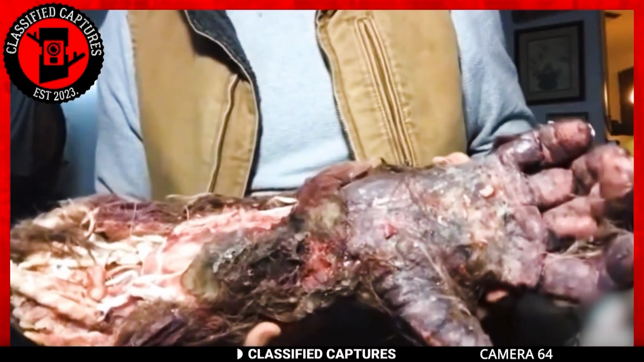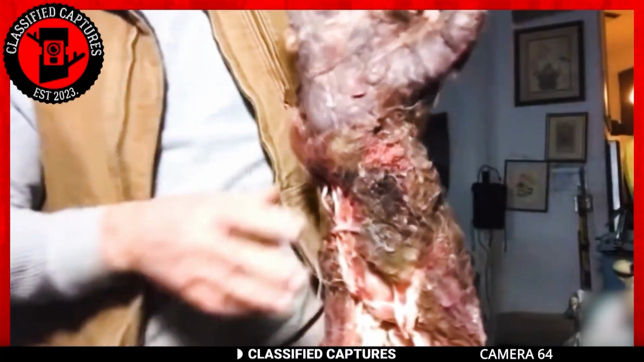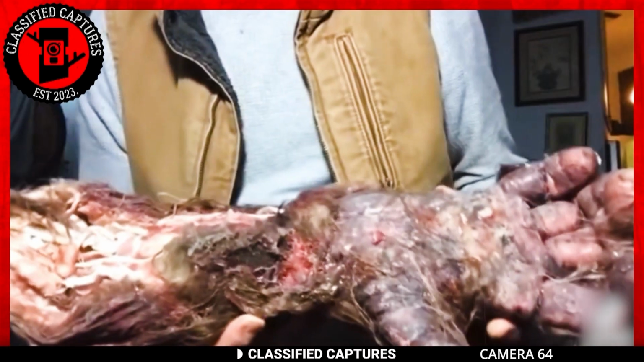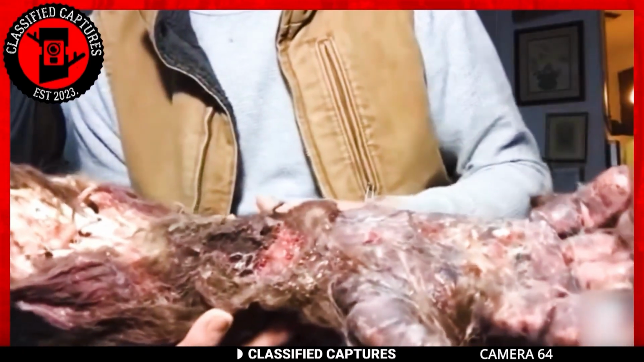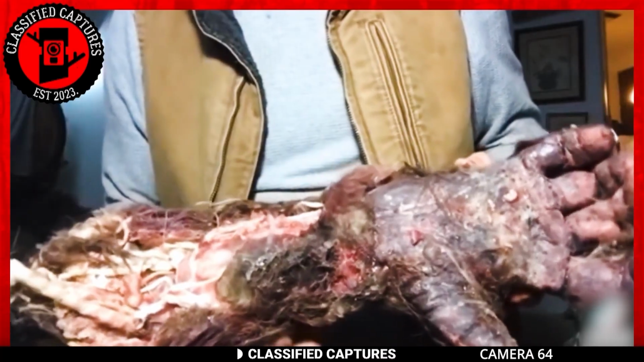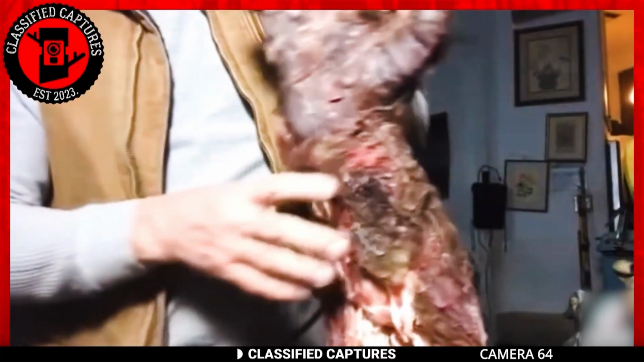Here we can see him displaying the severed arm of the said Bigfoot. The arm, covered in brown fur, looks incredibly realistic. The palm looks human, but has this animalistic look to it, and it's very big. It's distinctly different from chimps, monkeys, or gorillas. Do you believe it is indeed the arm of a Bigfoot, or do you think it's simply a prop? We'd love to hear your take and thoughts.